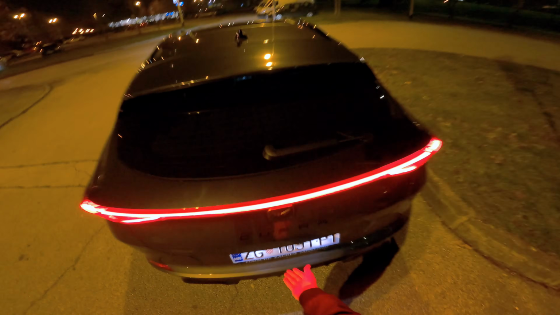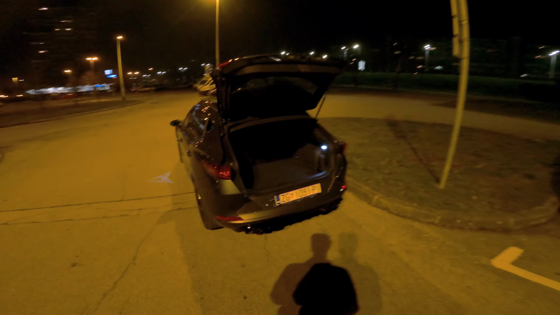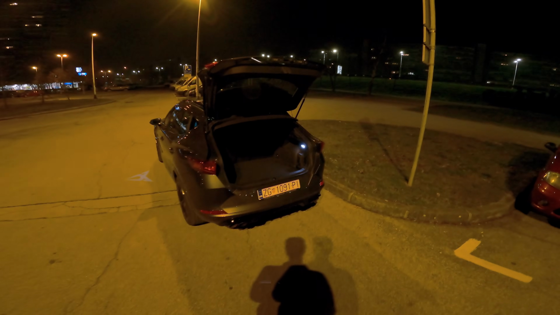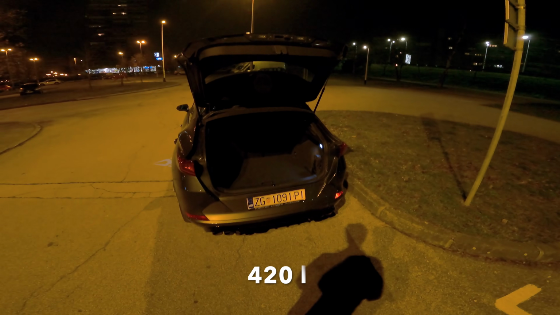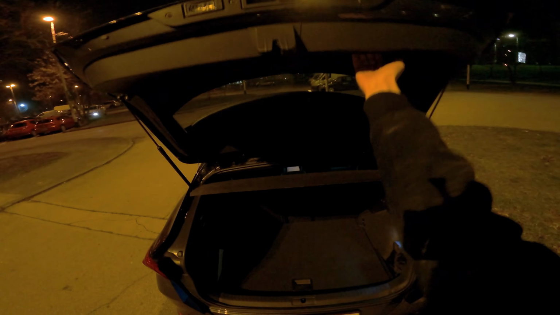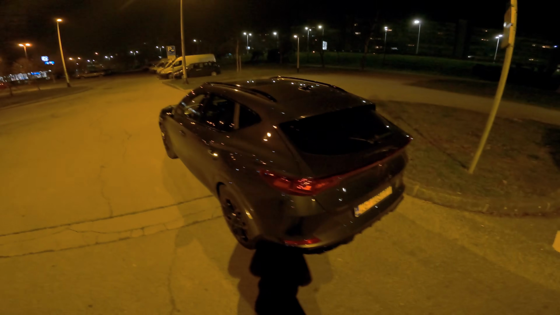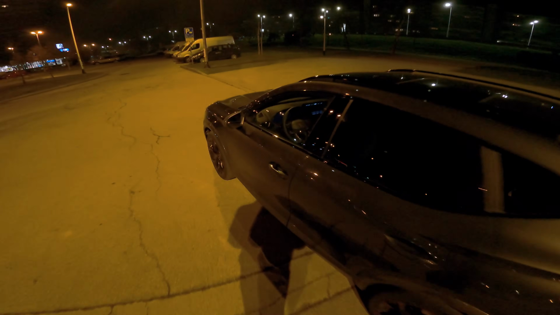I'll talk all about this in my detailed review in the salon. Trunk space is 420 liters, pretty good considering this is a compact SUV. So let's just jump inside without further talking.